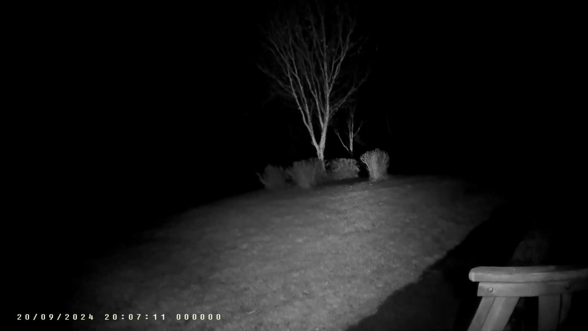Do you know another thing came into my head when I was walking around with this camera? We live in a society now where there's cameras everywhere. There's cameras on our cars, cameras on police uniforms, security guards, Ring doorbells.